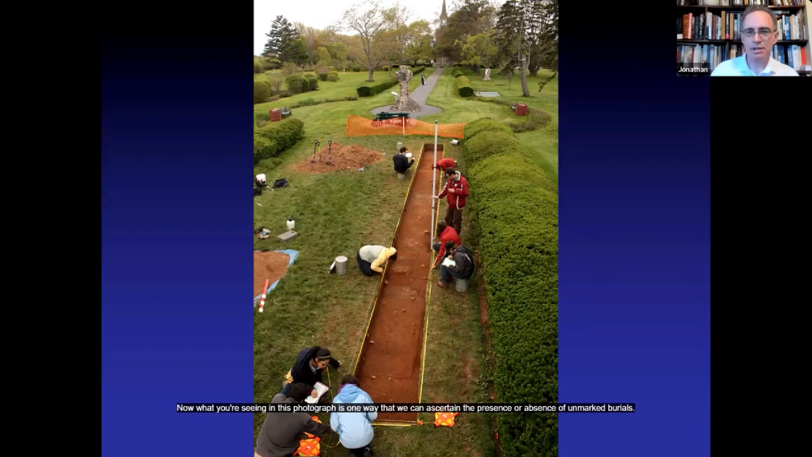Now, what you're seeing in this photograph is one way that we can ascertain the presence or absence of unmarked burials. So wherever we are, we will have this option. But as you can see already, just by judging from how many people are present, it's a rather labor-intensive process. This work took us several weeks.